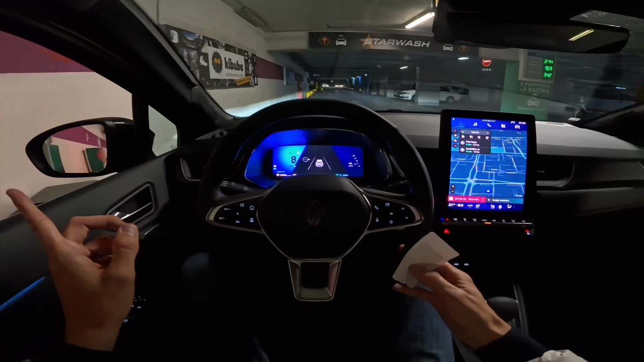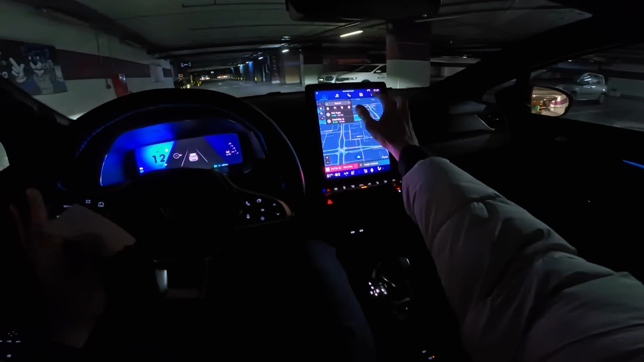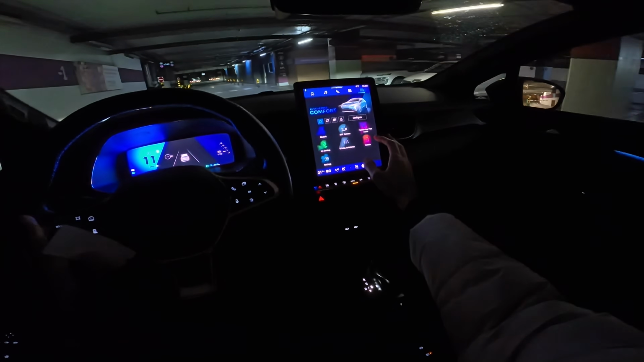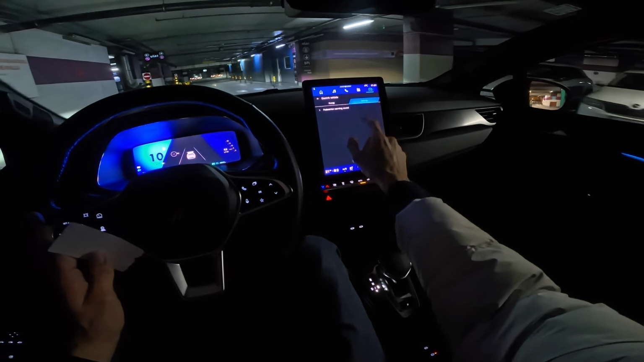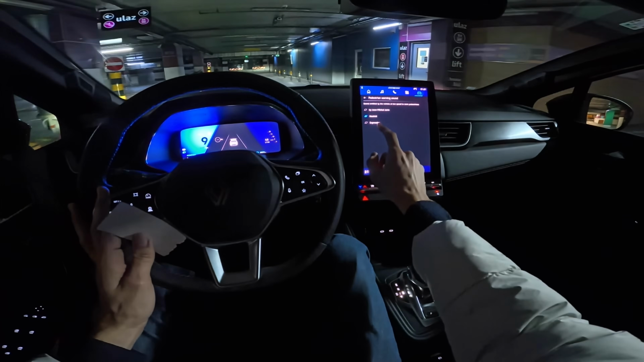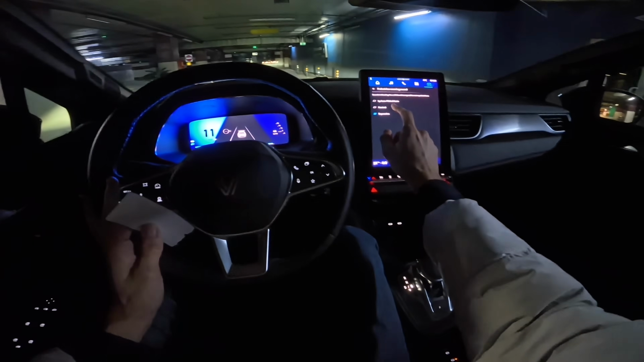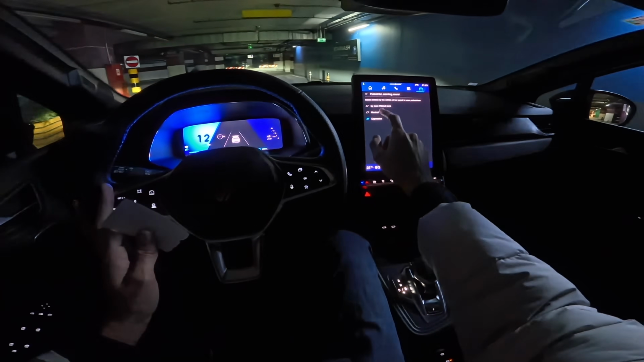You can hear now the pedestrian warning system. There are also different sounds. Electric settings, pedestrian warning. There's this one, and then there's this one. That's the one you hear on most EVs.